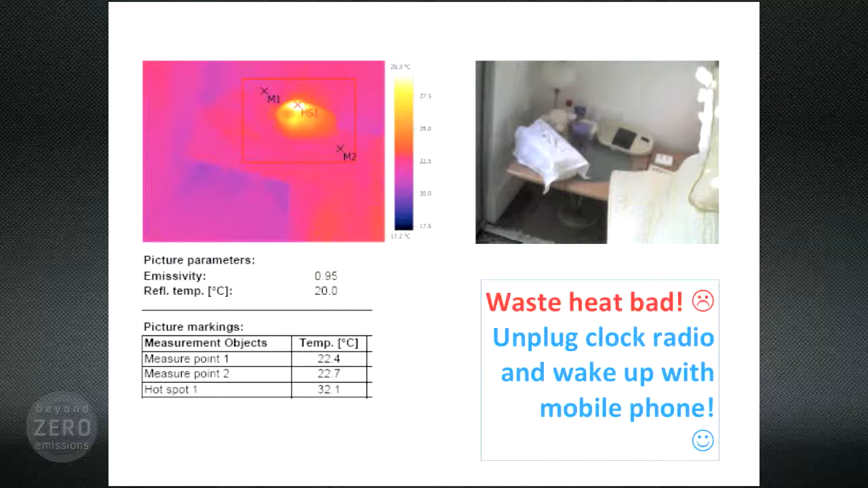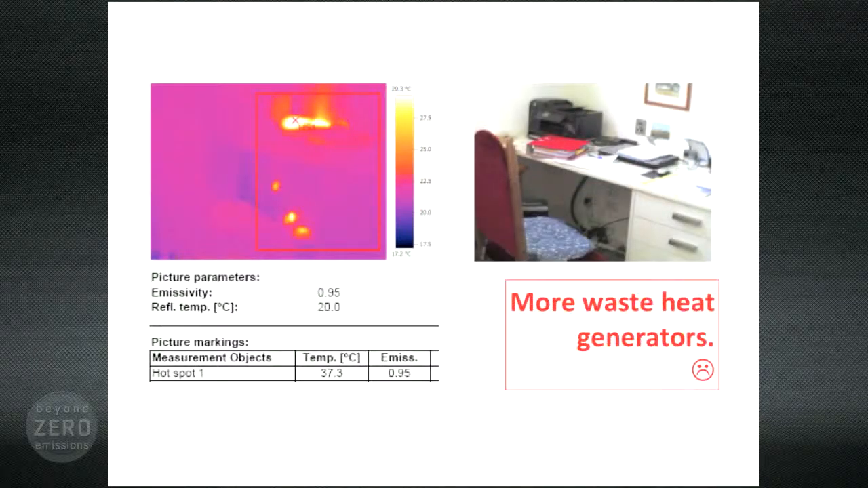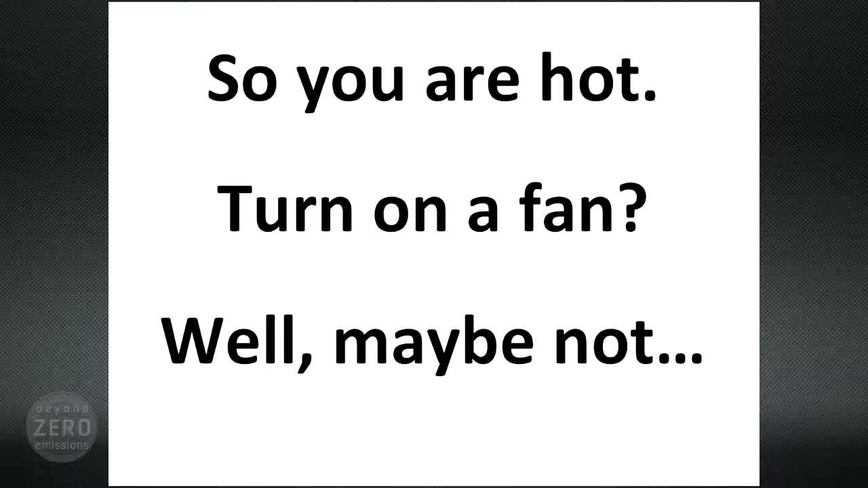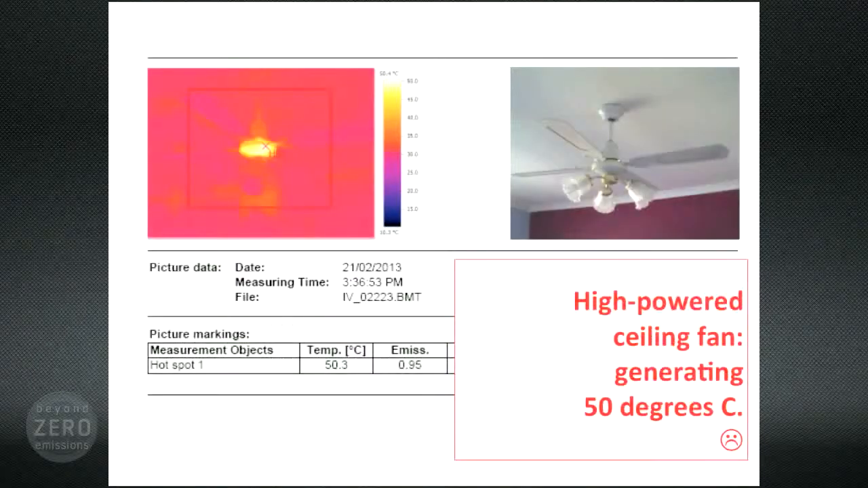Here's some more devices using electricity, sometimes even when we think they're turned off, generating heat the whole time. Sometimes when I see all this standby power being consumed, it's almost as if we've gone on holiday and left the planet dialed into self-destruct. With all this talk about the heat, I'm getting a bit hot, so maybe it'd be a good idea to turn on a fan. But maybe not. Maybe not this one.